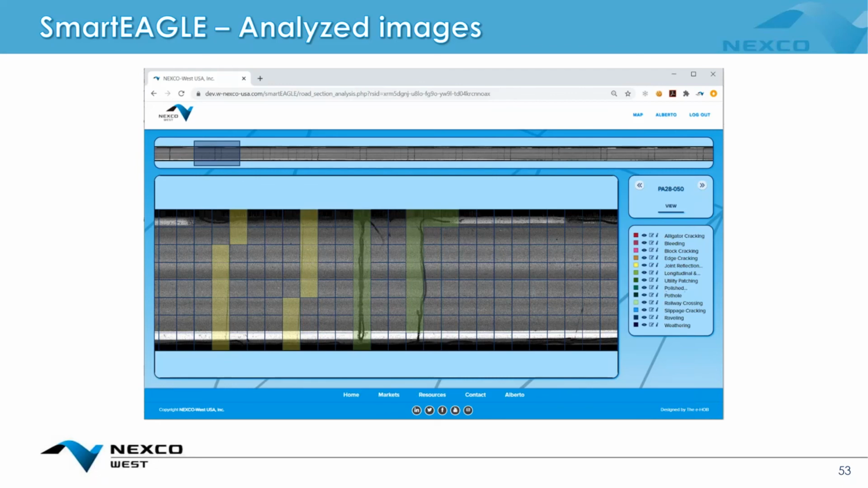And the road owner doesn't have to wait for them to deliver all 10,000 of the miles. They can look online and see what the analysts have done that day, that hour, and start making decisions. So they don't have to wait until a report has been generated a month later. They can start taking a look at maybe the first 1,000 miles of the 10,000.